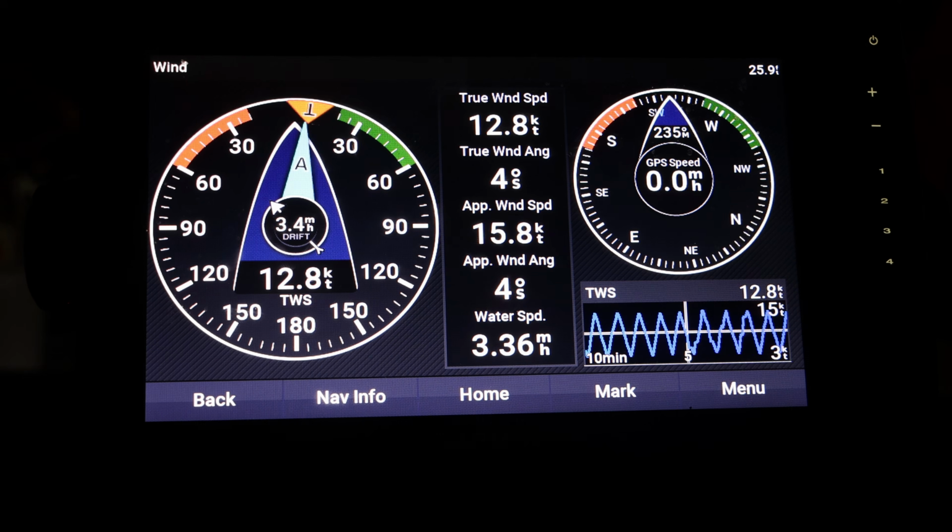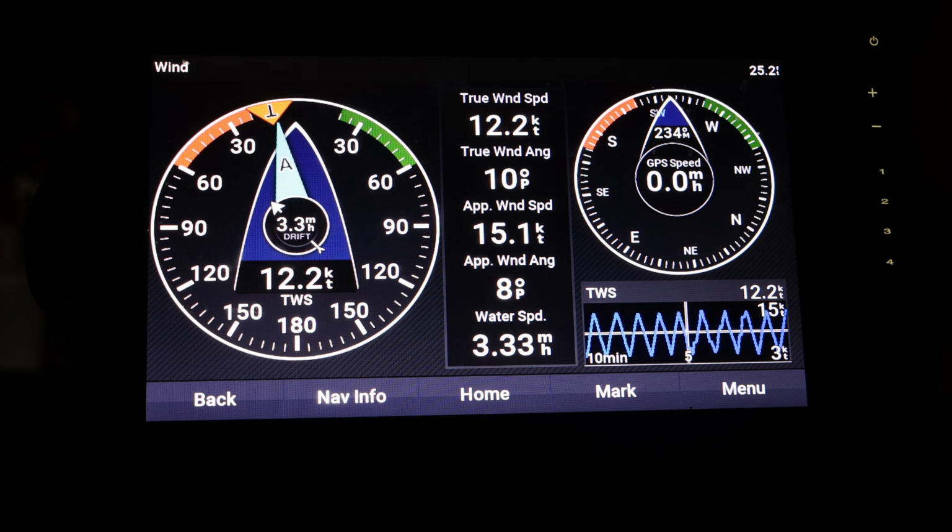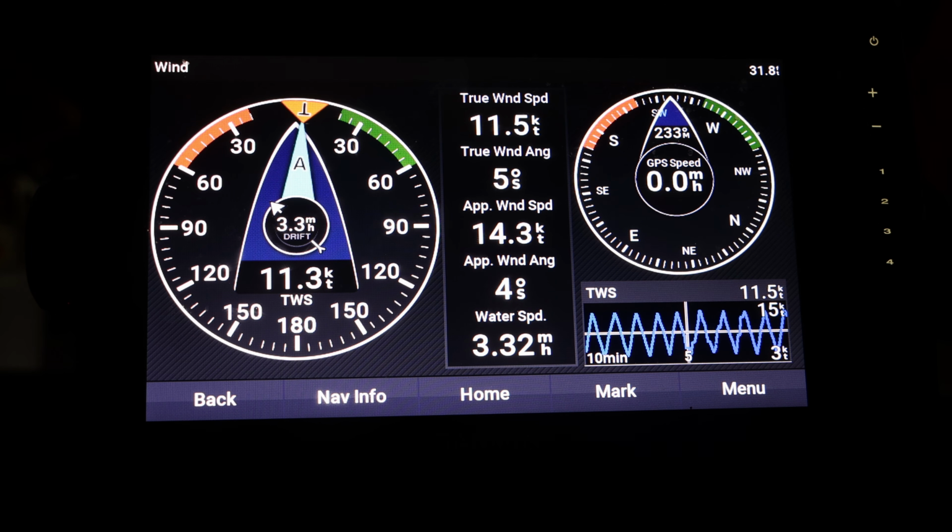You need to have the wind. Personally, I haven't really tried this feature out yet, so I'm going to have to learn a little bit more. I'm actually curious to see how accurate it is. I would assume it's pretty accurate. Let me know down below if you use this feature, because I feel like this just isn't talked about enough. So let me know down below.